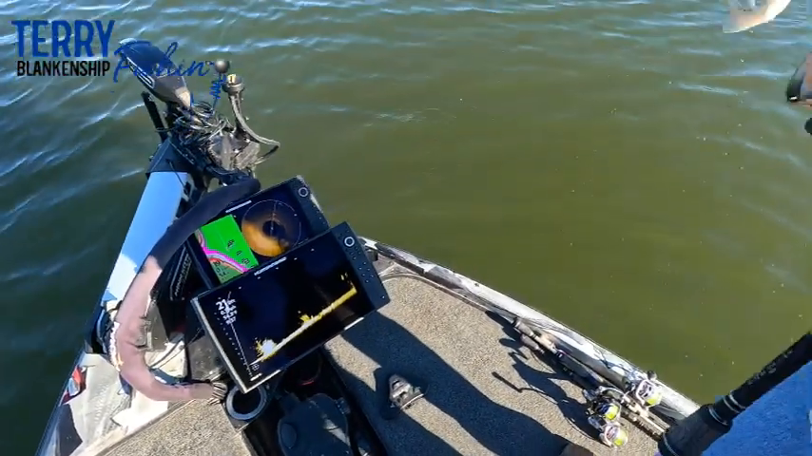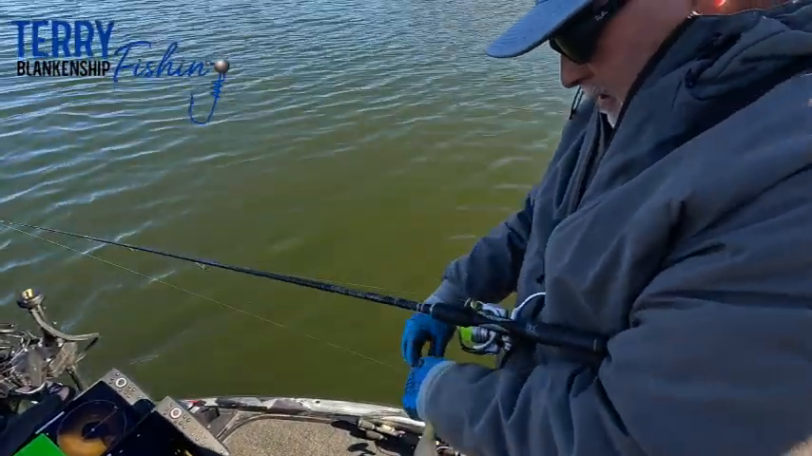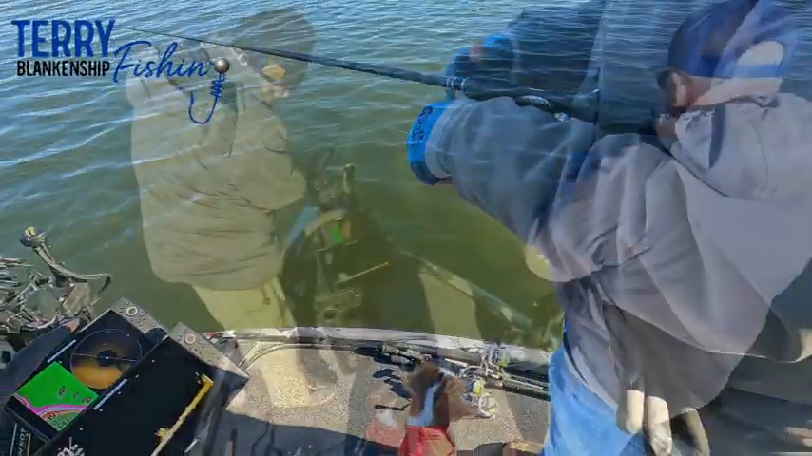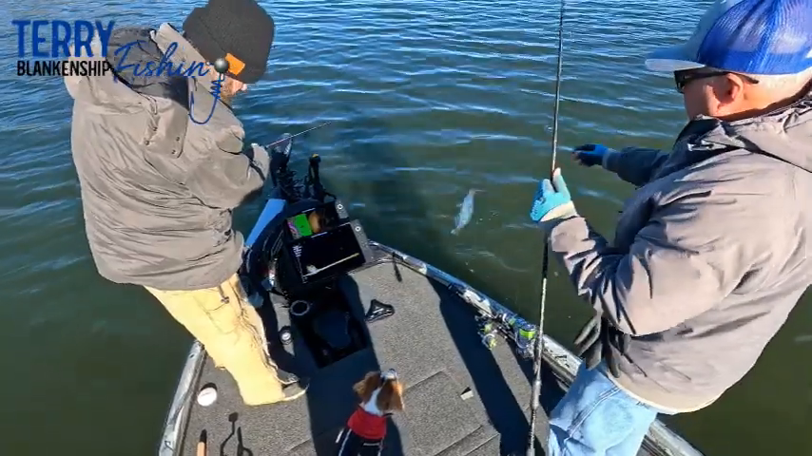Getting a little better. They're not that big yet, but they just seem like they keep getting bigger. You have to just kind of... There we go. There's a good one. Getting better. A little better. There we go.